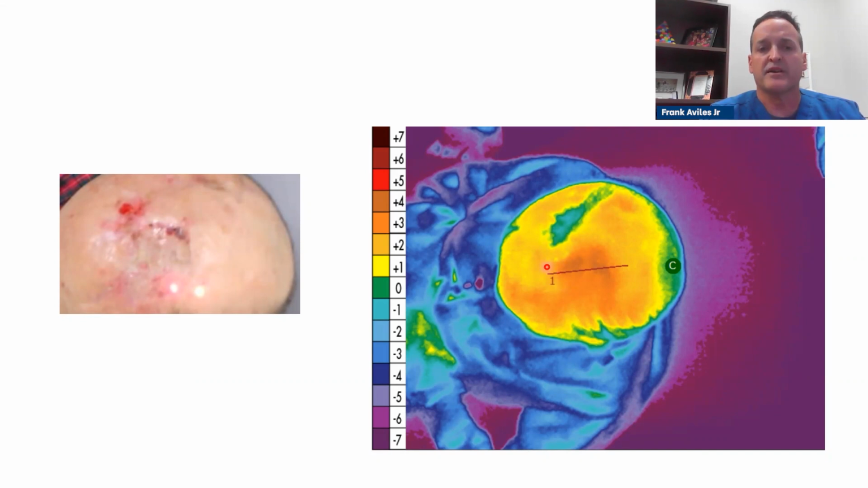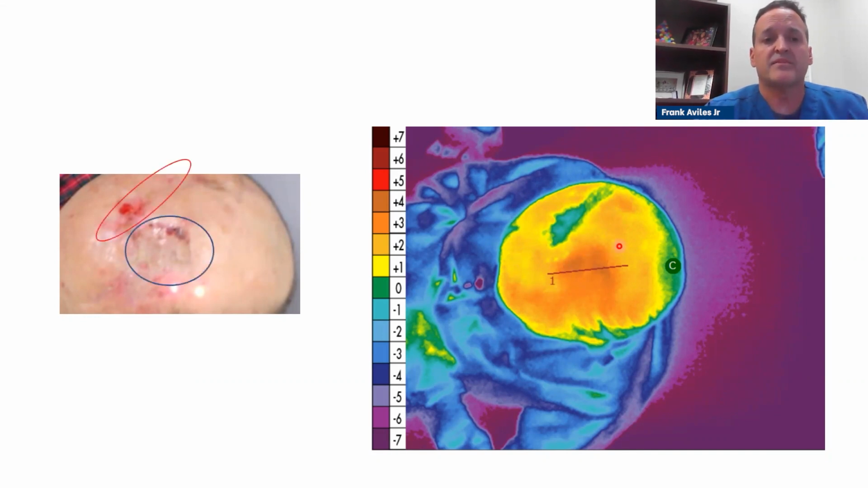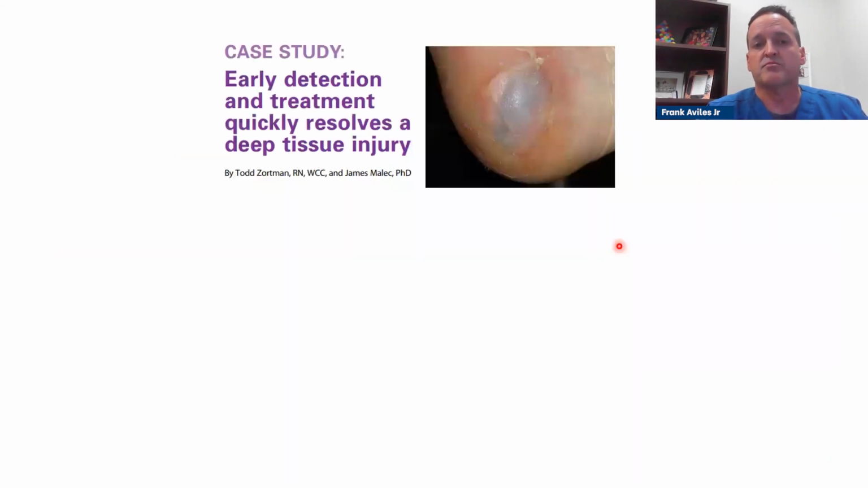And I have a good friend, and we're studying pressure injuries and ischemia. So at the end of the presentation, if we have time, I'll bring this topic up. Because again, thermography can help with a lot. So hematoma and decreased blood flow.